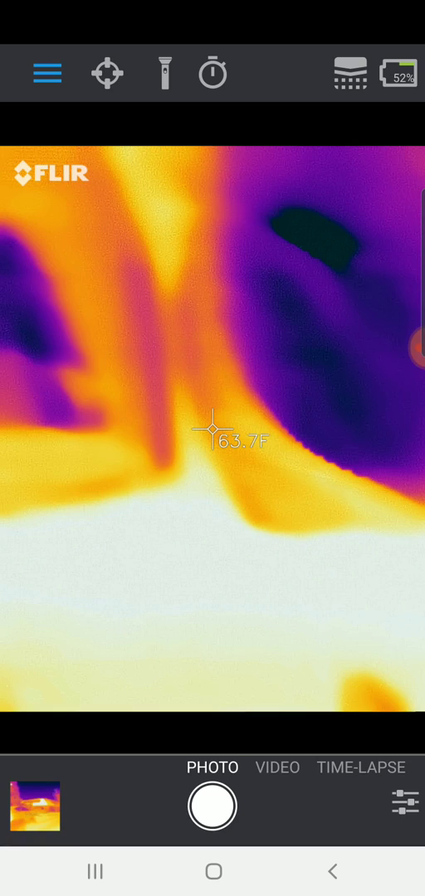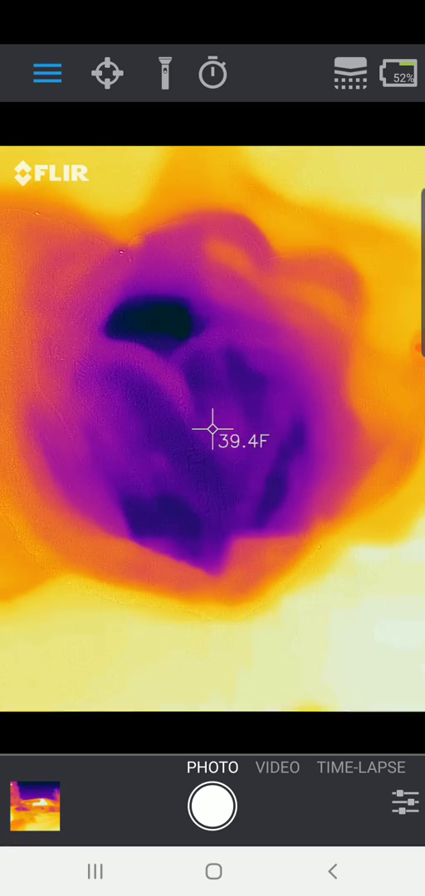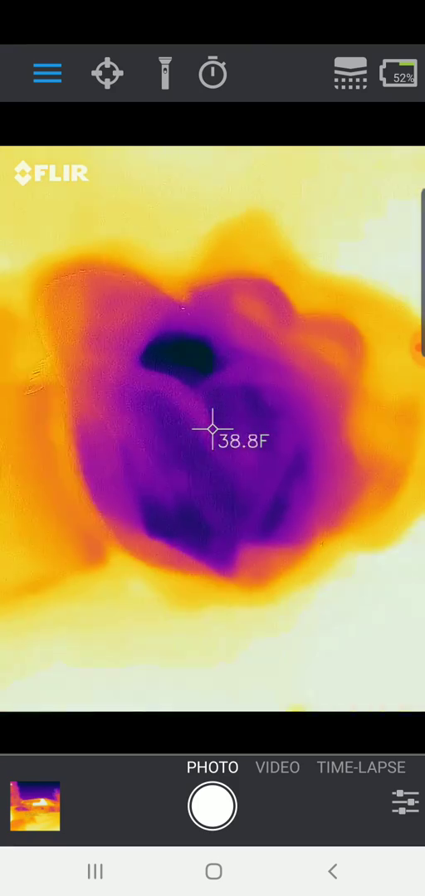And then on frozen, I think this could probably sit for a couple hours. You do want to bring it in quickly if you can, but with the dry ice, it's going to keep it nice and cold in there. So that's a look at the Amazon Fresh totes.